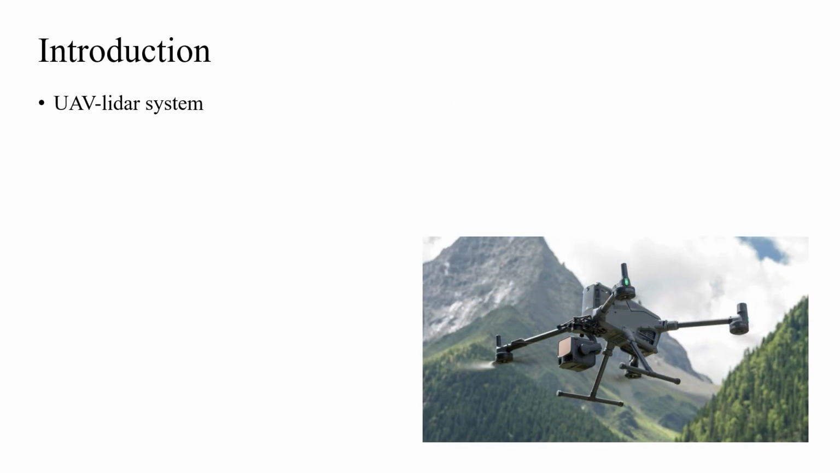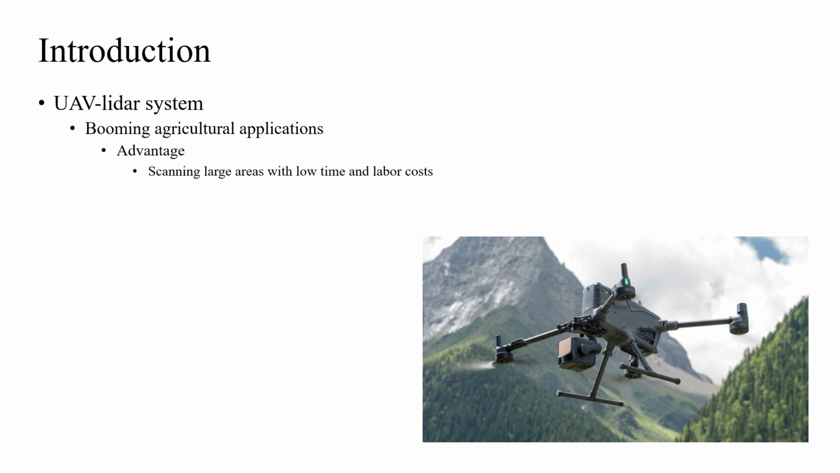The application of UAV-LiDAR systems in plant-related studies started to boom in the past 2 to 3 years before the paper was published, since remote sensing-based methods have the natural advantages of scanning large areas, such as agricultural or forested fields, with low time and labor costs.